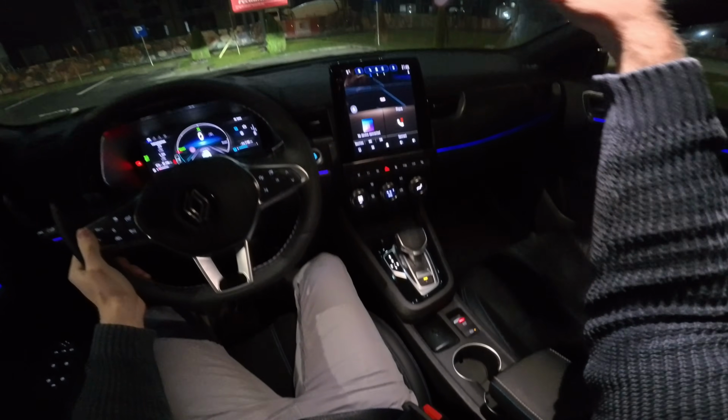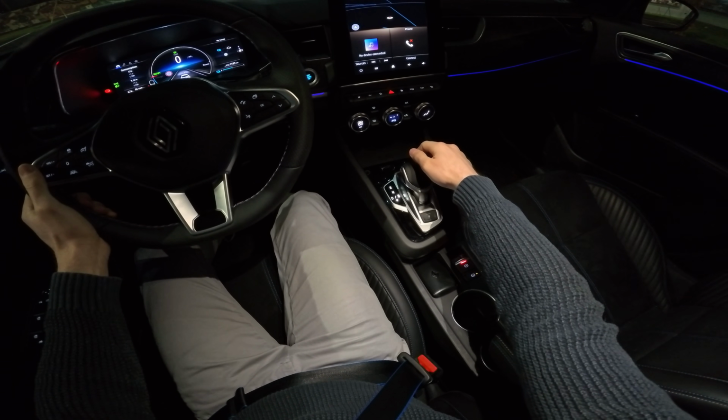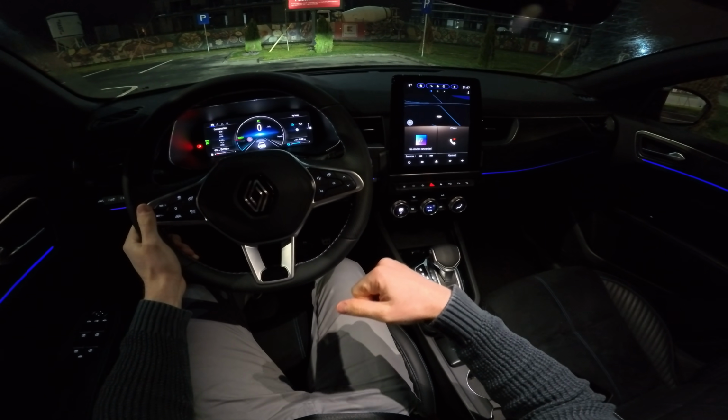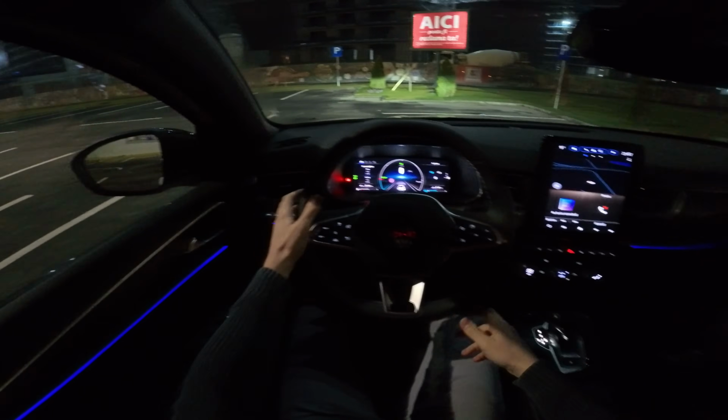Up here we have some lights. We will drive in B mode. Basically, B means the car will regenerate more energy when you release the accelerator. And yeah, also I will close the lights and we will drive.